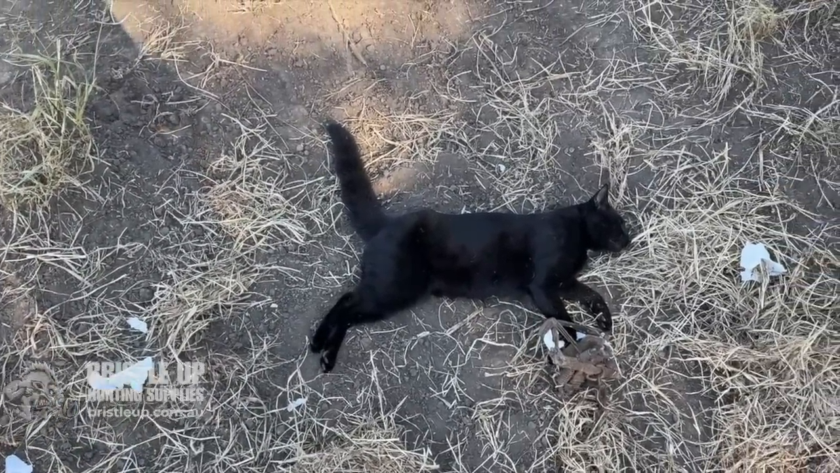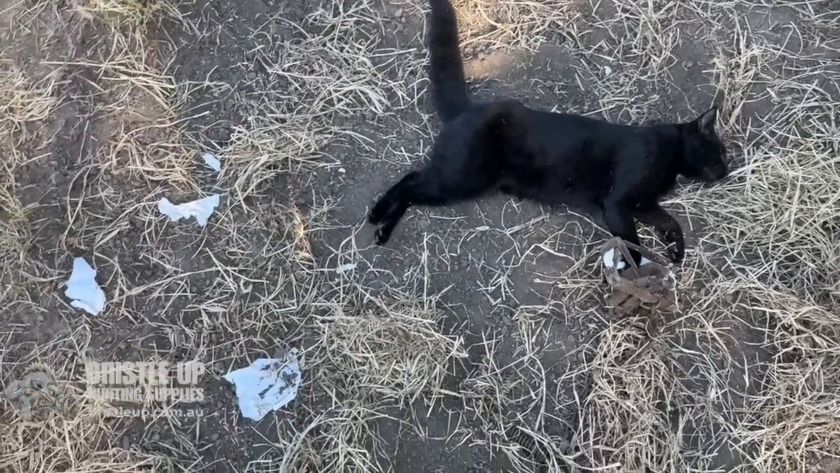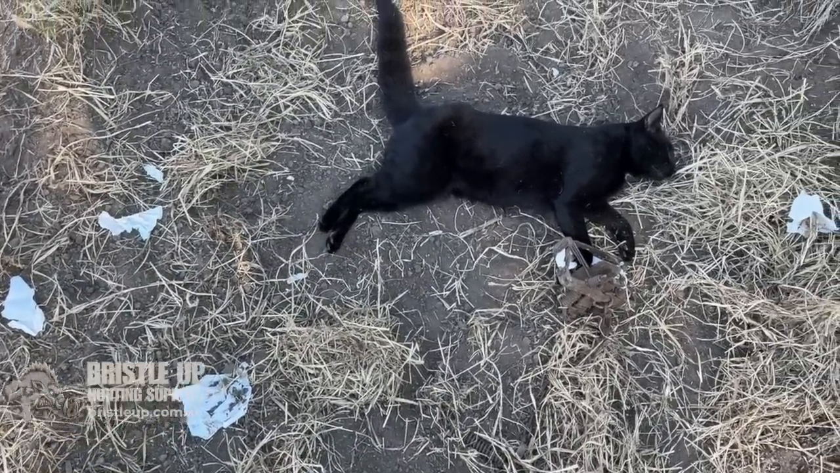Then we're going to go and do some cattle work. We've got peg testing today and pulling some more weaners off. So got a fair bit of work on.